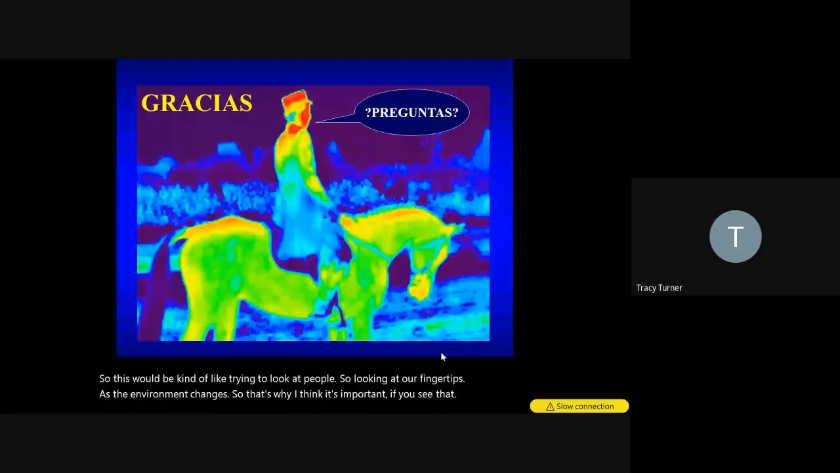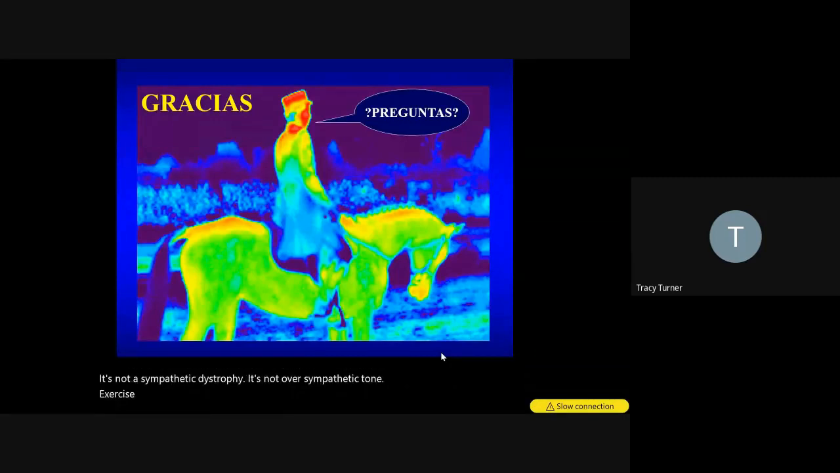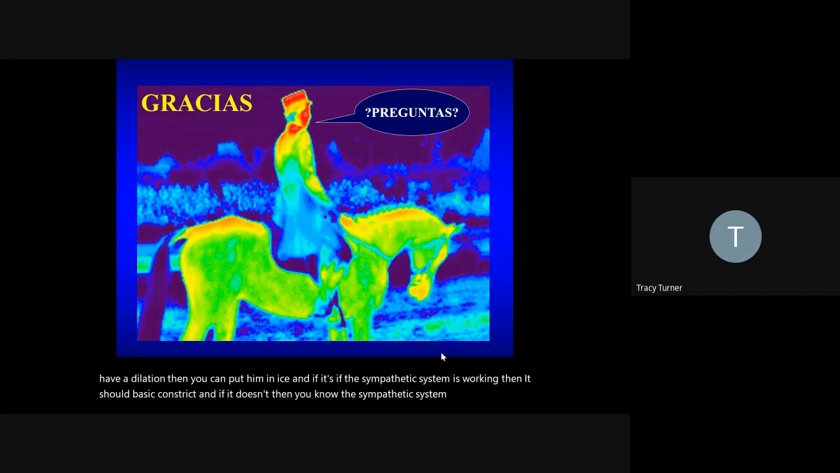That's why I think it's important, if you see that, to exercise them, because if it warms up with exercise, it's not a sympathetic dystrophy. It's not over sympathetic tone. As soon as the animal had a need for the circulation, it opened it up. If you have a dilation, then you can put them in ice, and if the sympathetic system is working, it should vasoconstrict. If it doesn't, then you know the sympathetic system has been damaged. So that's how I try to put significance on that or not.